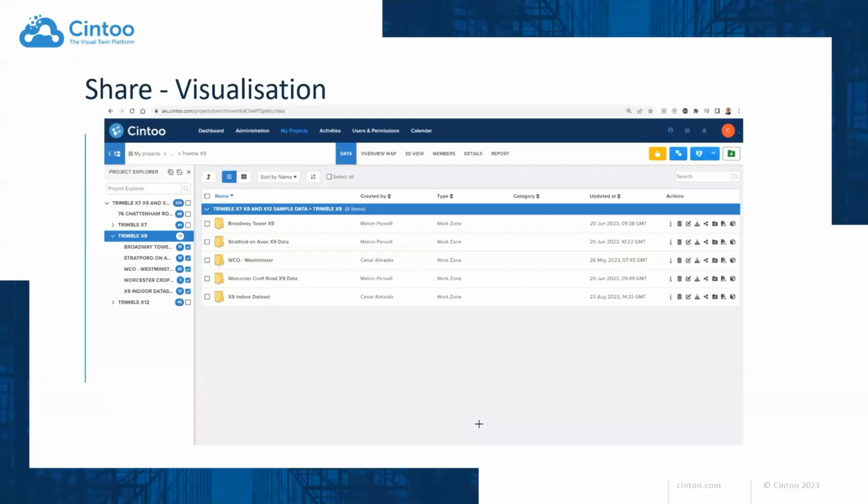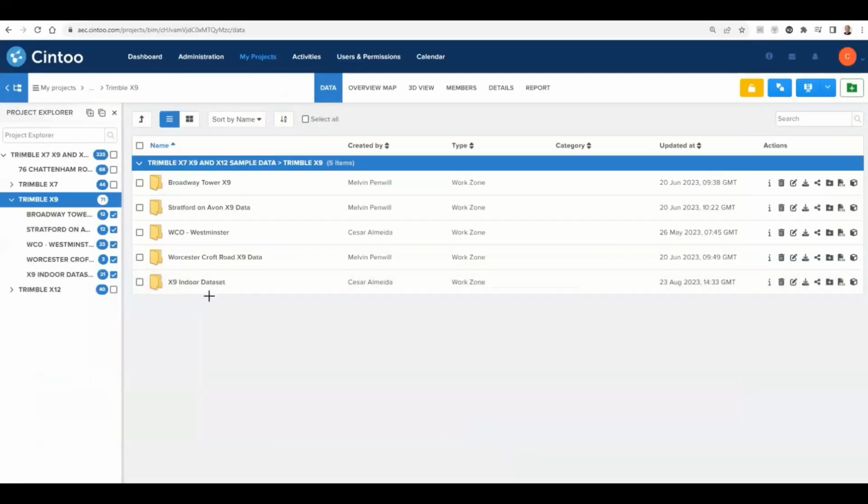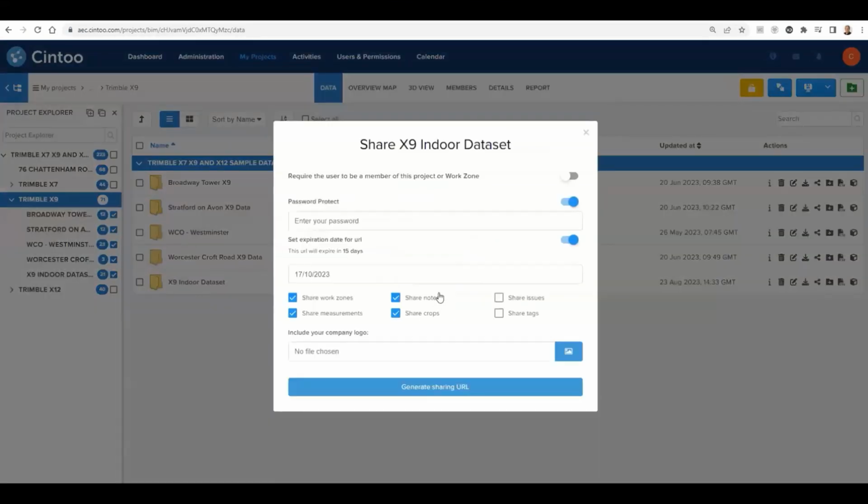How do we share? There are plenty of ways to share projects. This is a list of projects that we have hosted with Cintoo that have data for all of our tripod-mounted scanners. And you literally press a little sharing icon, which most of you will recognize. That gives you access to this little interface.